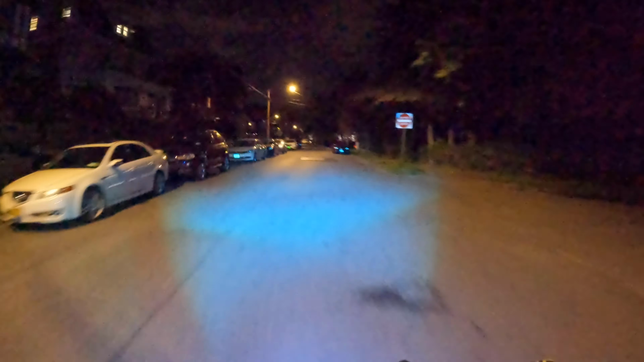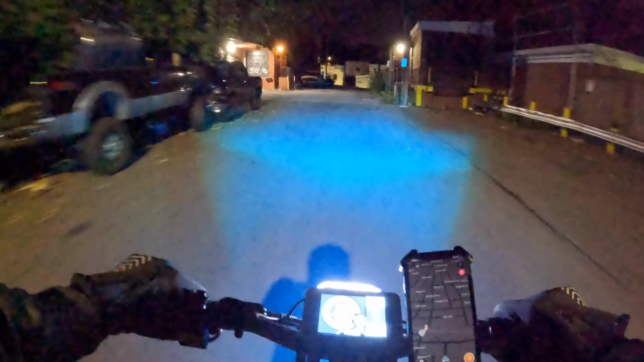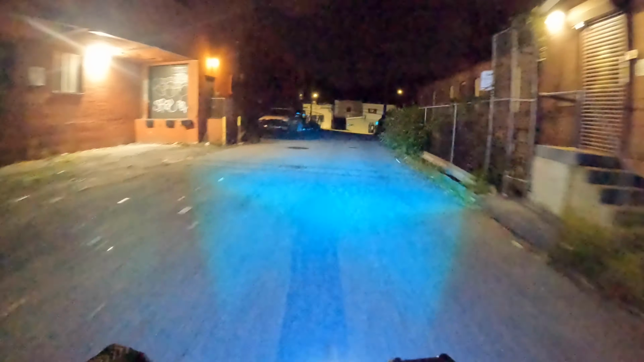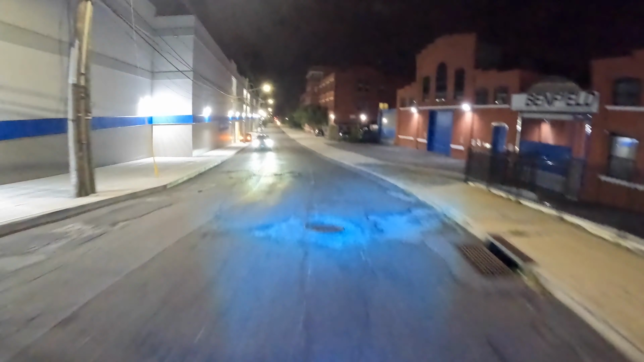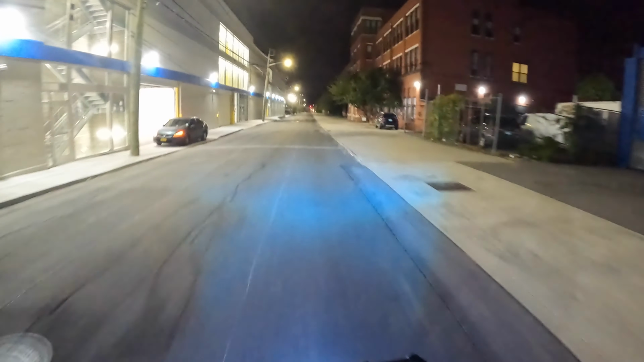Ooh, that felt crazy right there. Went up over that lump, that speed hump. Oh gosh. Down to 81%. Okay. I want to see if I could pick up the speed on this thing coming back up the hill.